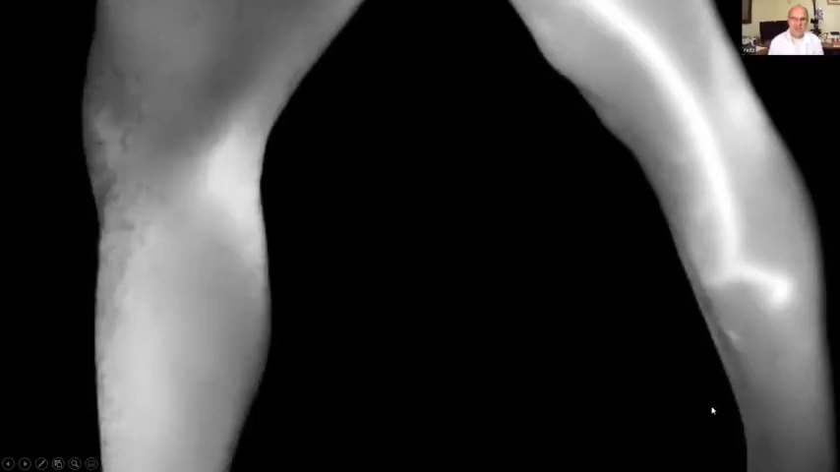Yes, exactly. The post-mortem observes those clots that you can pull from the veins quite long, and this person is alive and is doing all the tests.